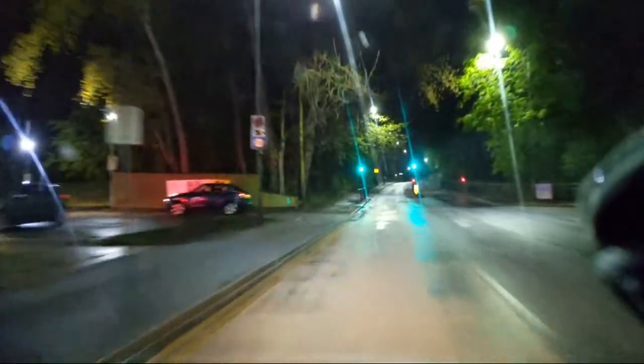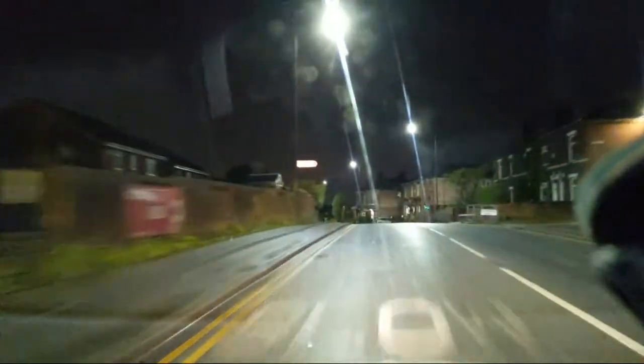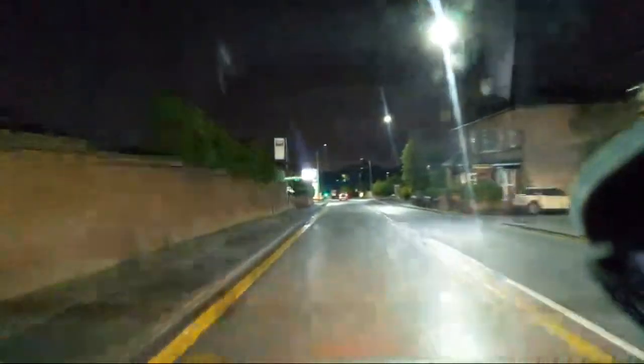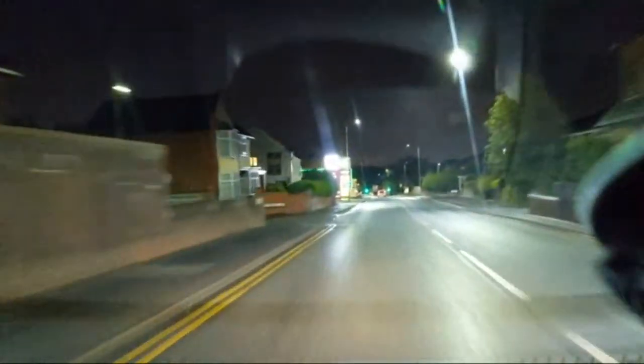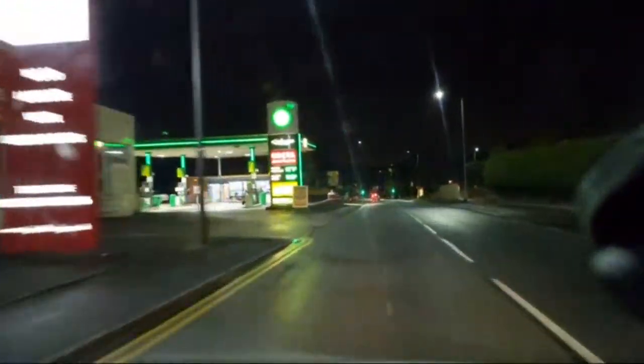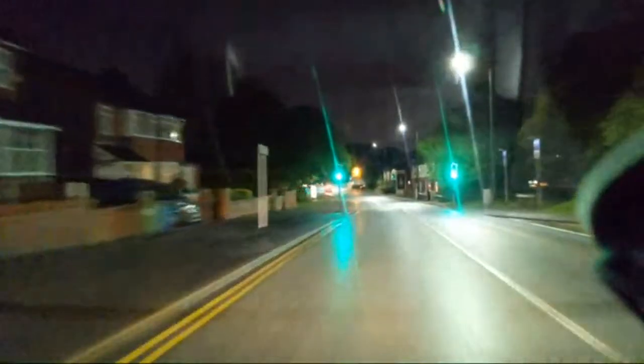Right then. Speed camera on the hill, just past Tesco. Where the vehicle with the flashing lights has gone. Nowhere to be seen. How bizarre.